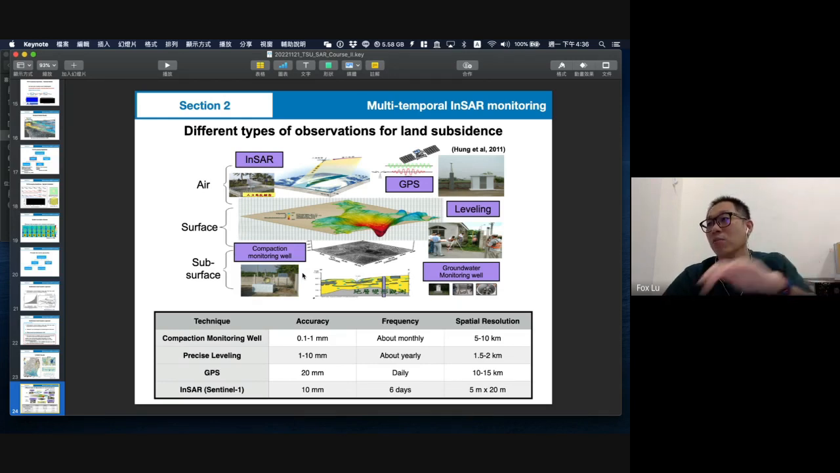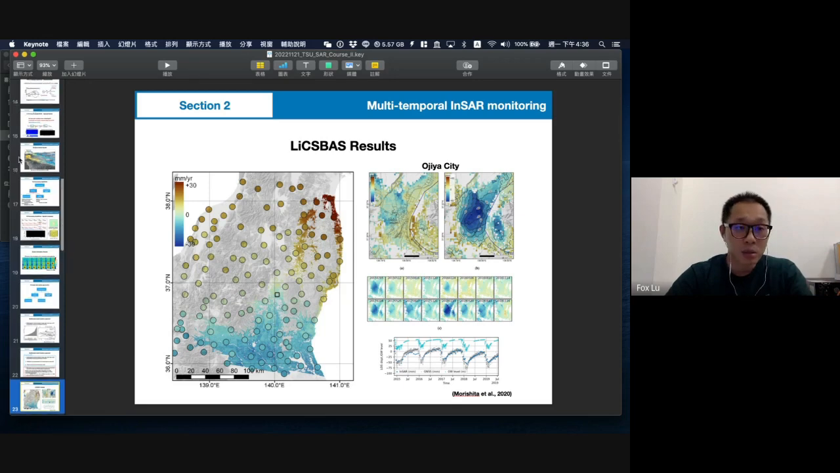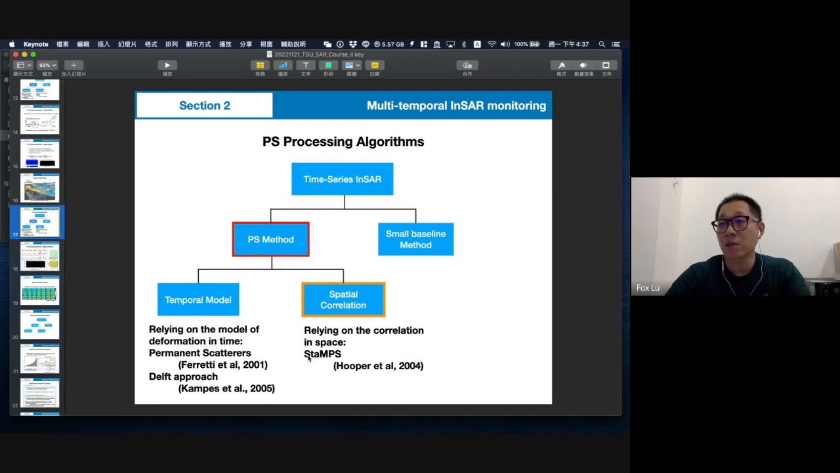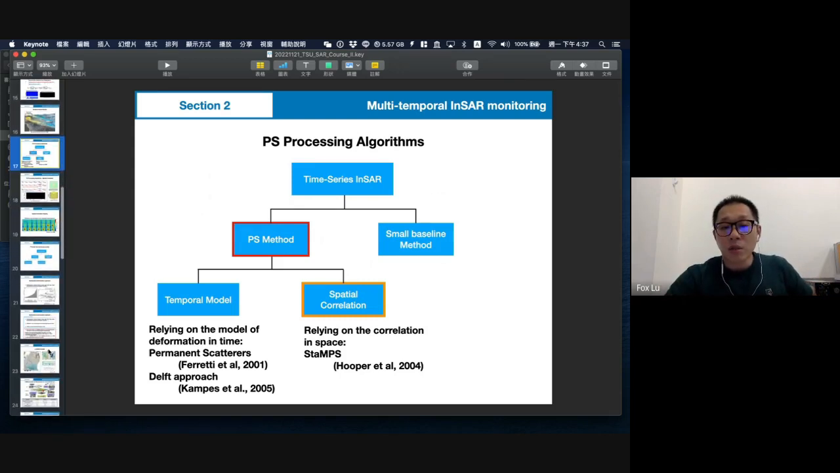So if you can use this software right now, I believe a lot of open source software is like this. LiCSBAS is open source, and as I said previously, Hooper's software like StaMPS is open source. So it depends on your location.